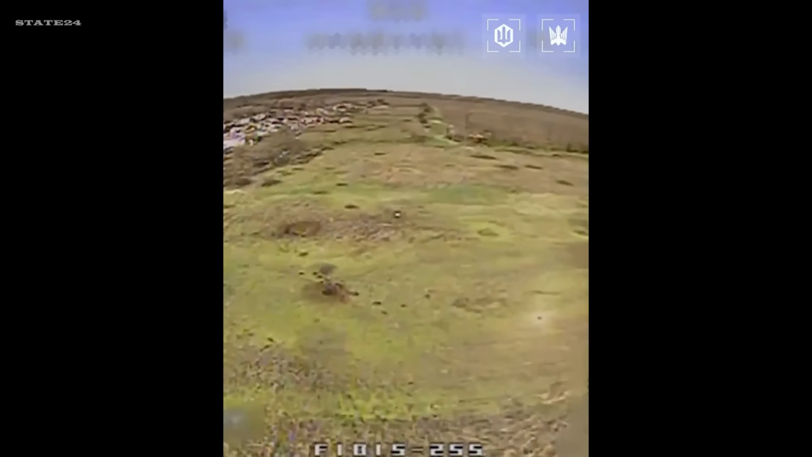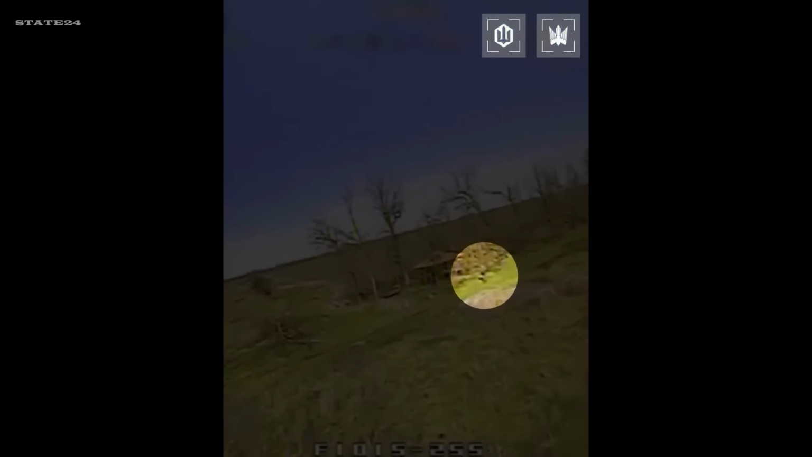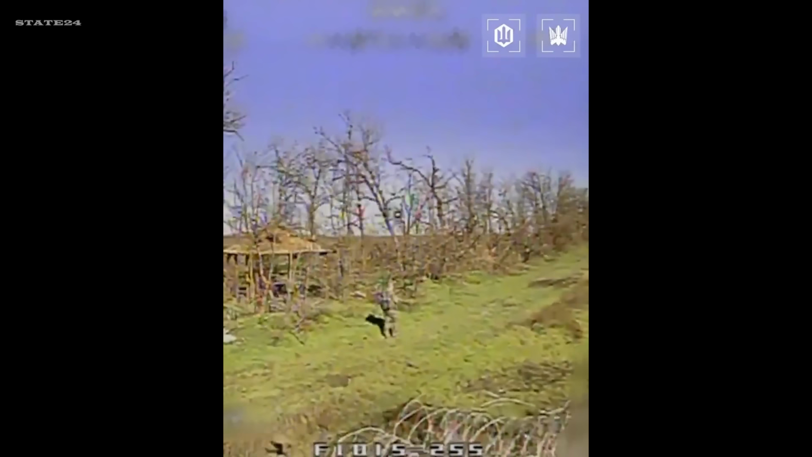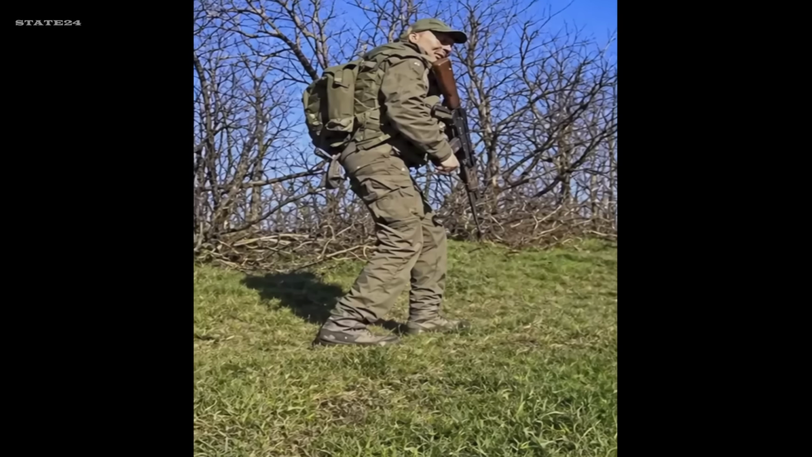Magyar's Birds, Ukraine's 414th Brigade, spotted a Russian soldier moving through this network. He had no idea what was already above him. An FPV drone was dispatched immediately, closing in fast across the open field. He noticed it at the last second, tried to react. It wasn't enough.